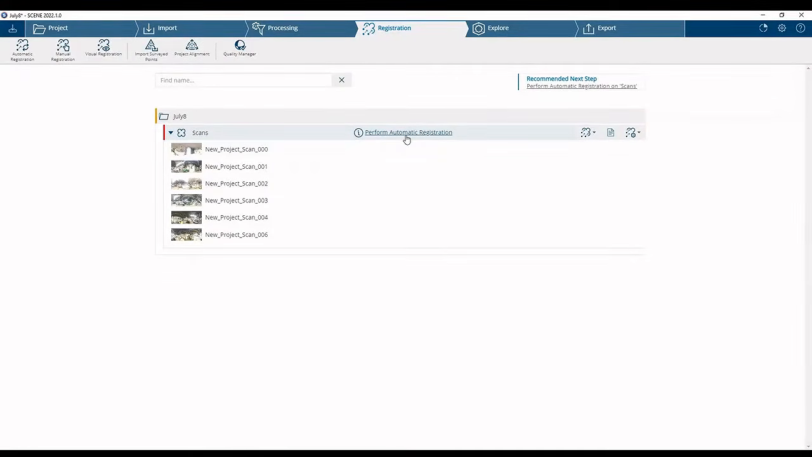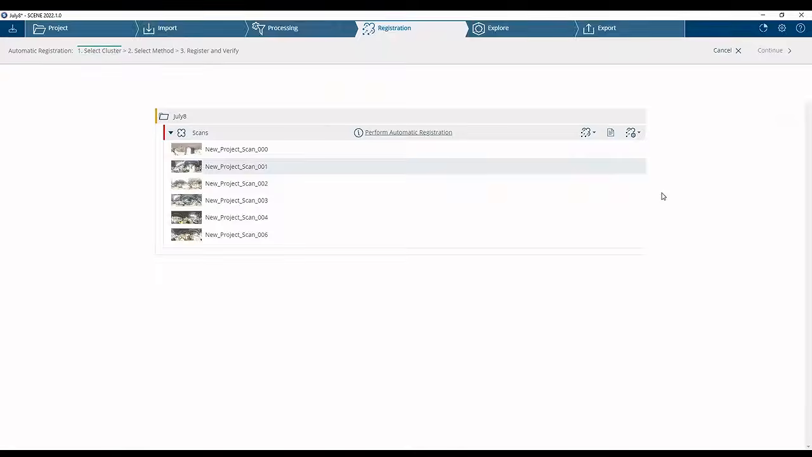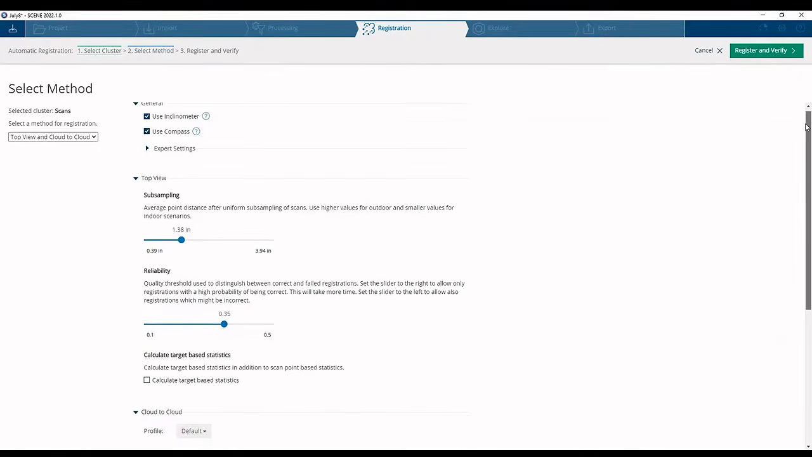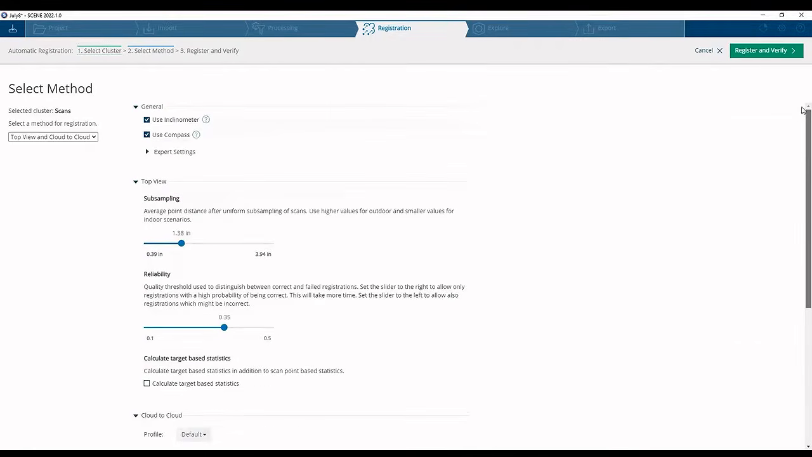We have the option to perform an automatic registration, which is what we're going to do today. We check the method on the left-hand side where it says top view and cloud to cloud. That is the default option that we want to use. These are the other options. We'll go ahead and stay with top view and cloud to cloud. Go to the top right-hand corner. We can choose register and verify. There's really nothing else that we need to make any adjustments to.